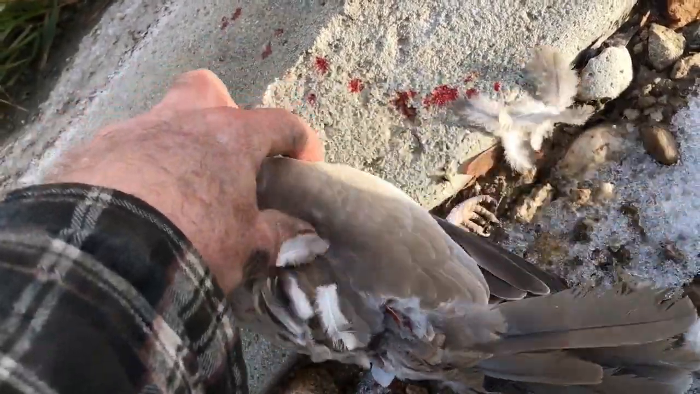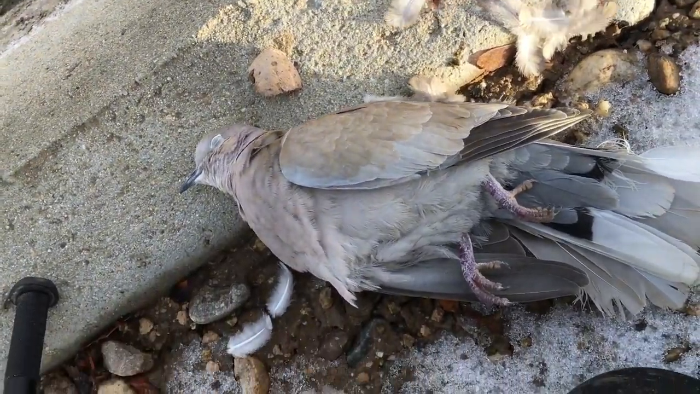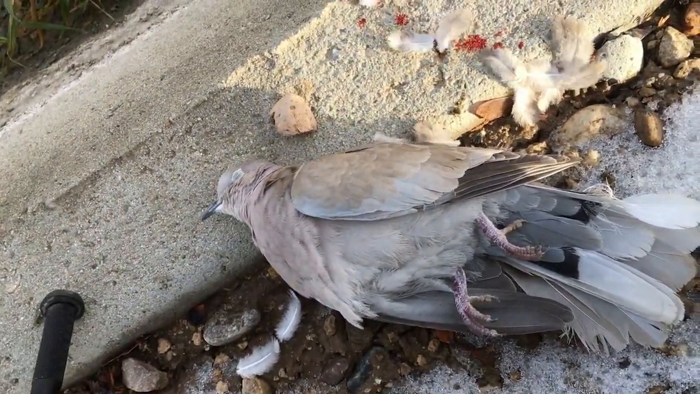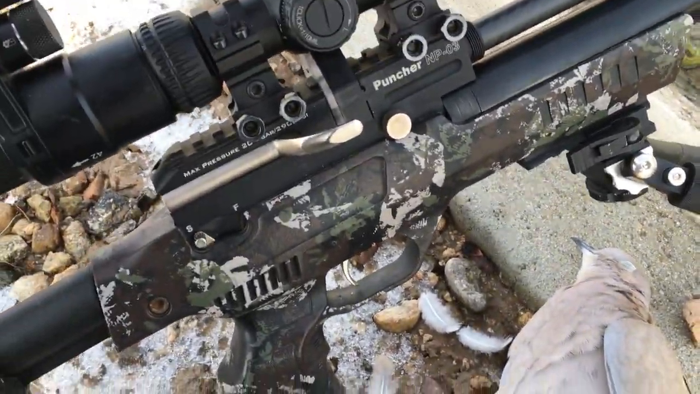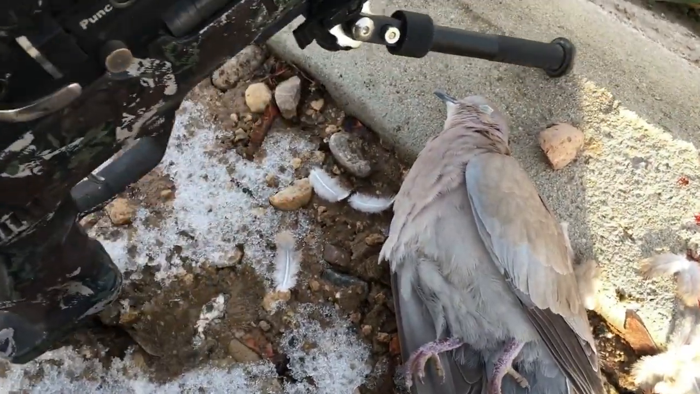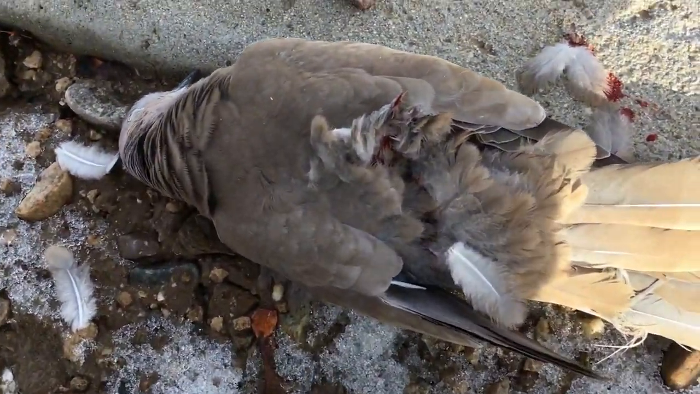I'm shooting these 18 grain slugs at 900 feet per second. At that setting, we're getting 24 shots per fill from the Crawl MPO3. Texas hot and long damage right there.